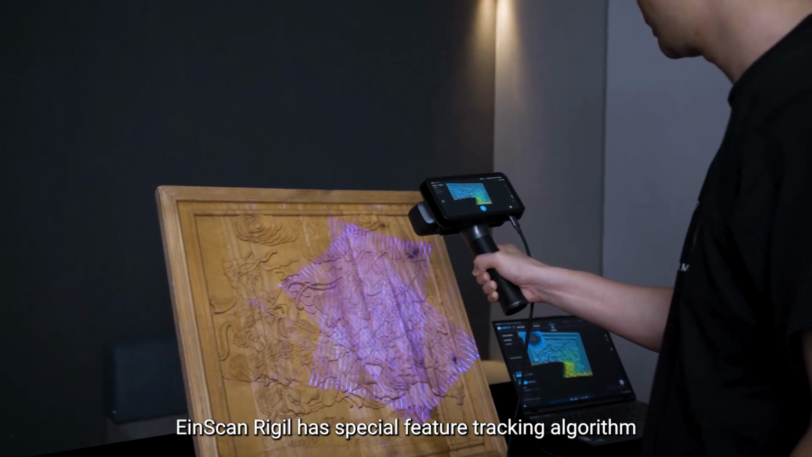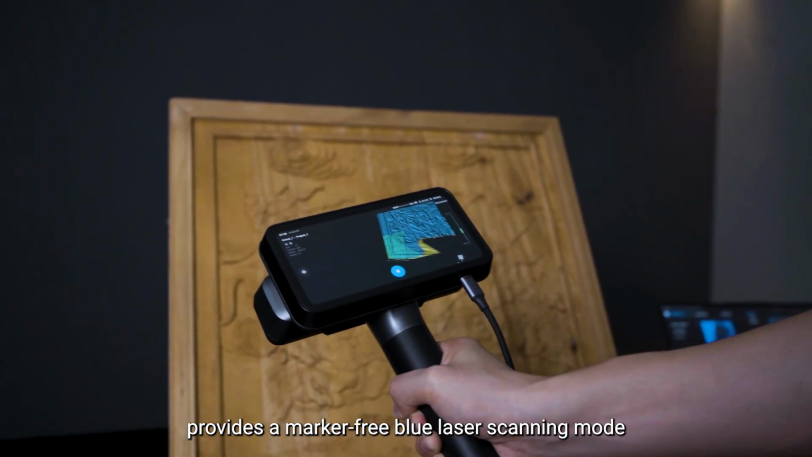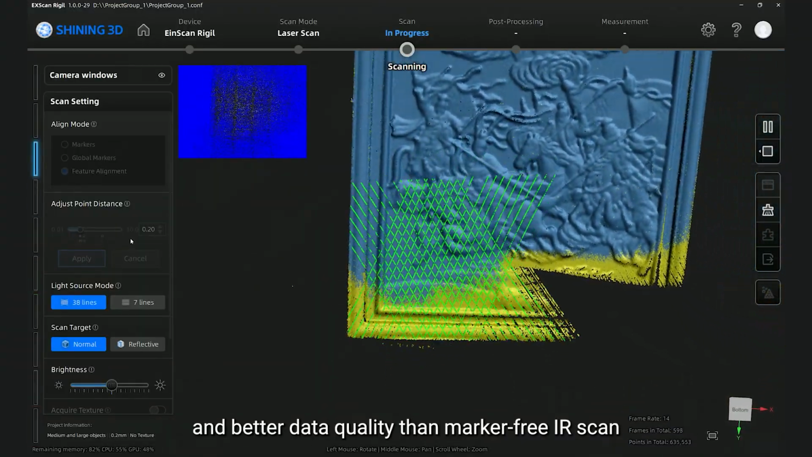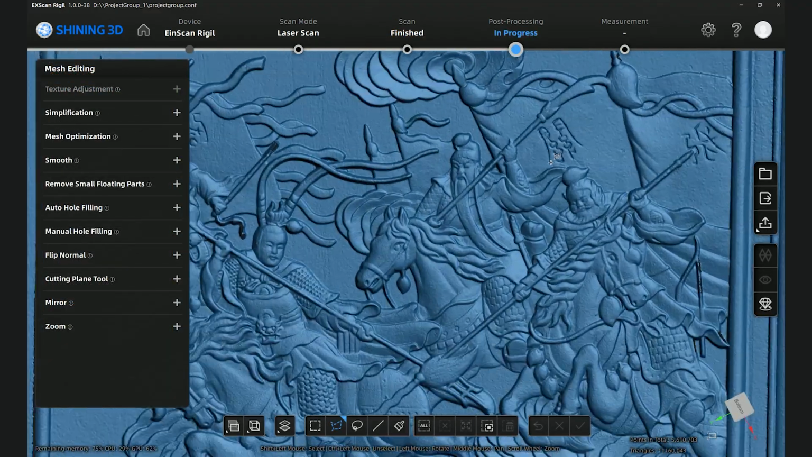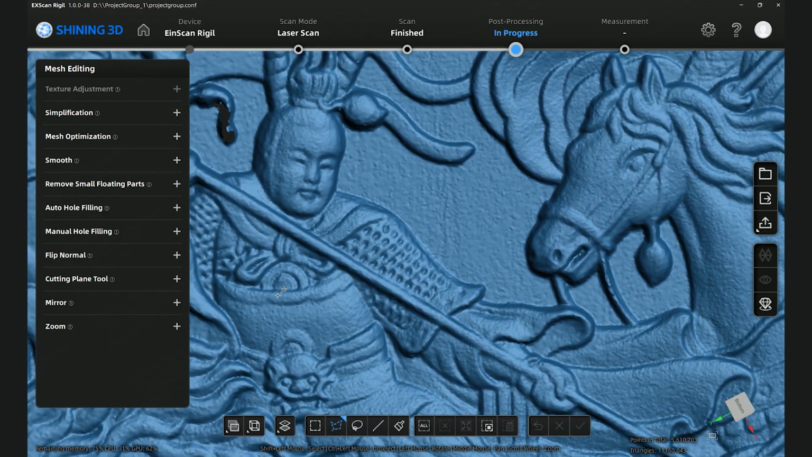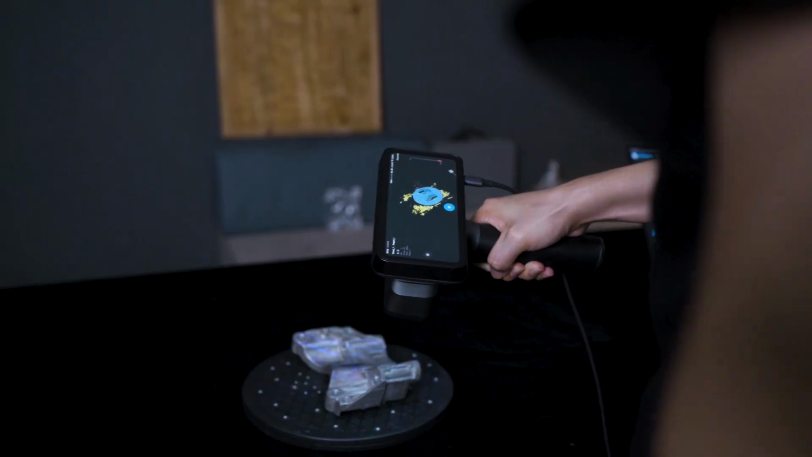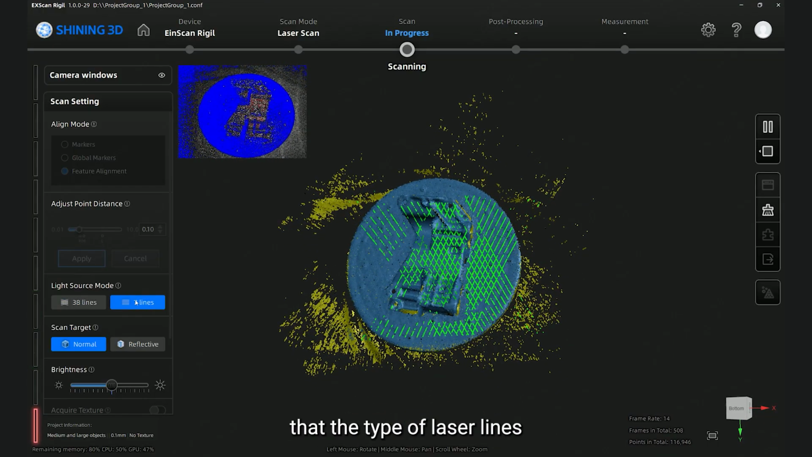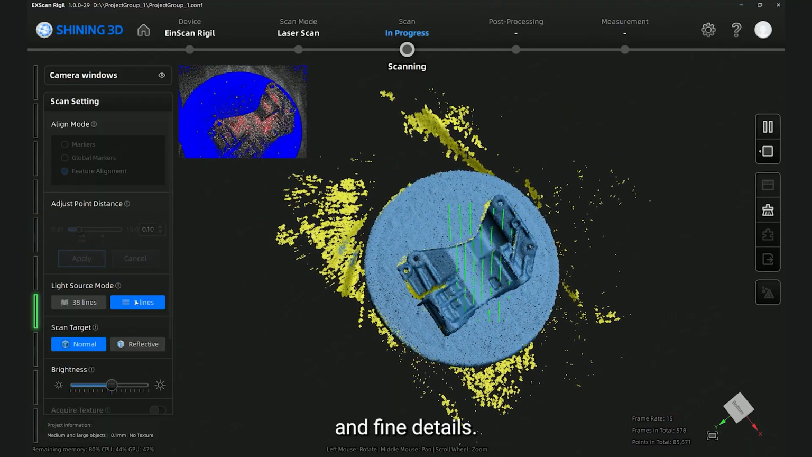EinScan Rigil has a special feature tracking algorithm, which provides a marker-free blue laser scanning mode, enabling better efficiency than traditional marker-based laser scan and better data quality than marker-free IR scan. And you can see on the screen that the type of laser lines is also switchable in marker-free mode to achieve both high-speed scanning and fine details.